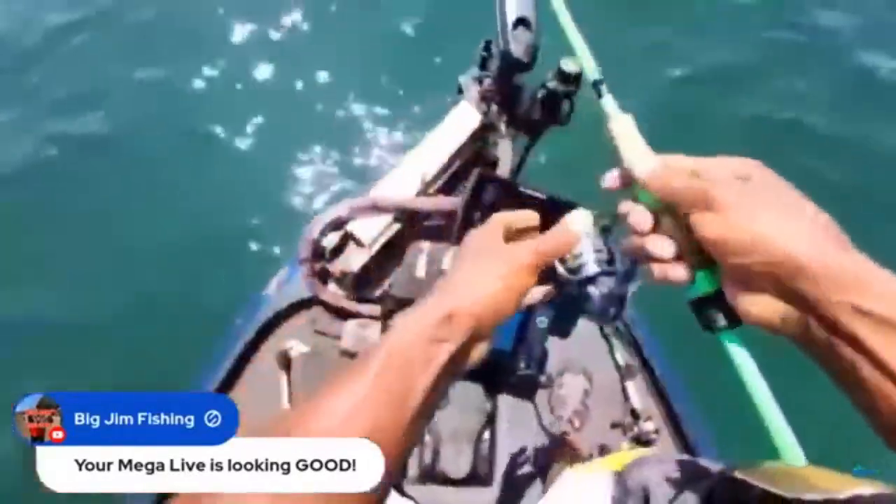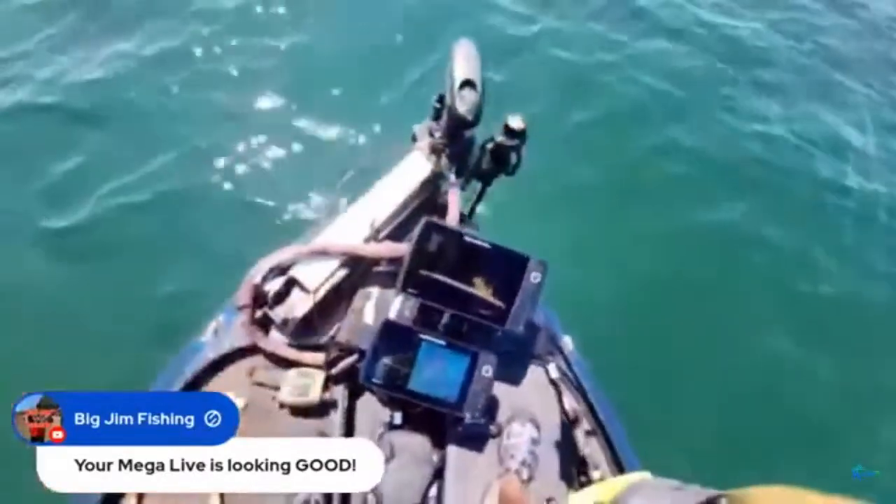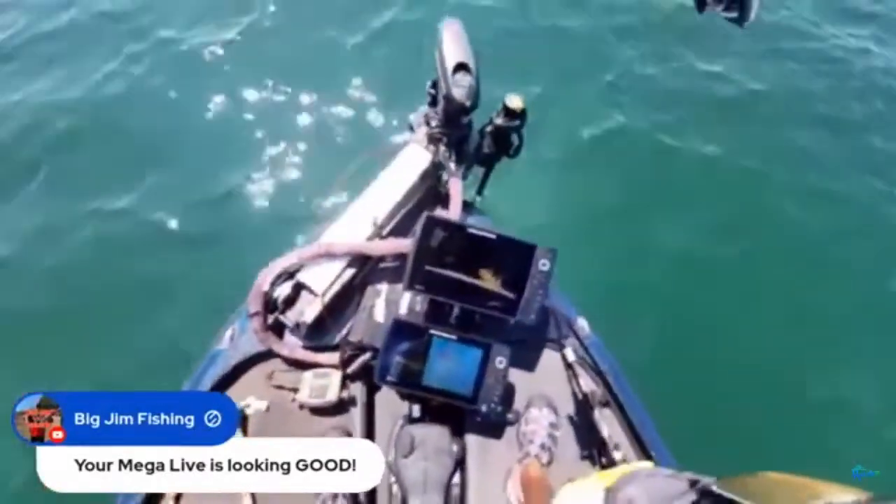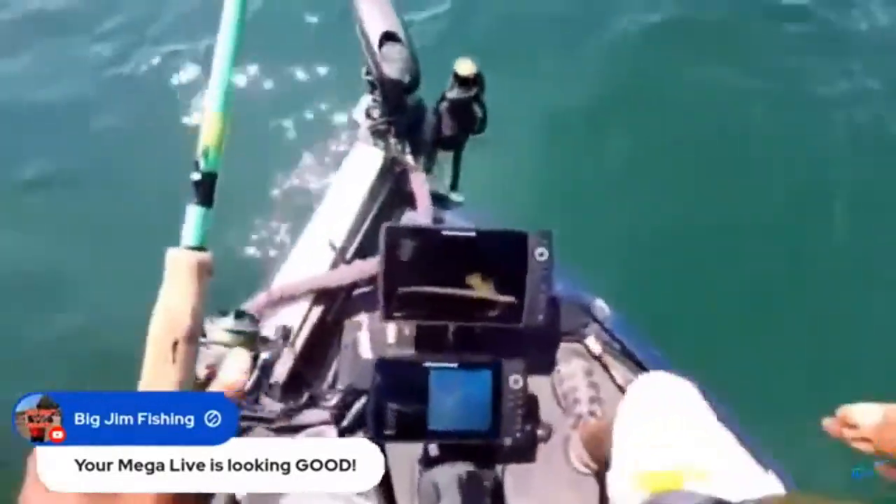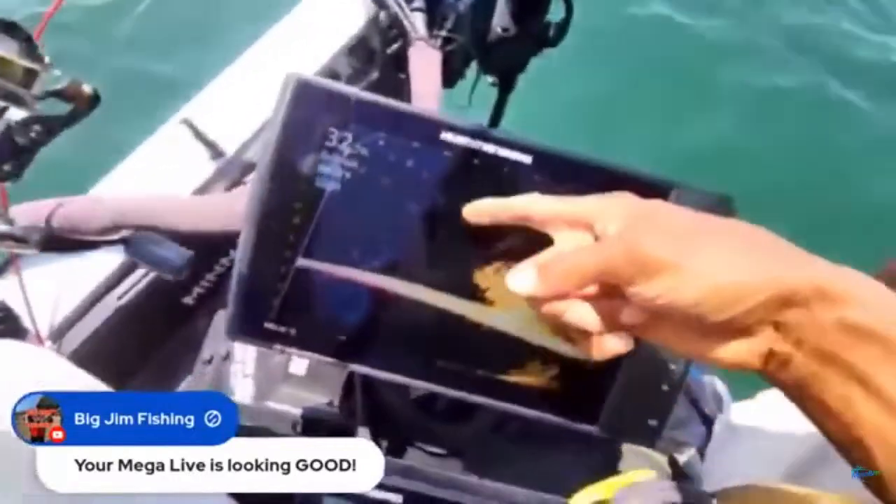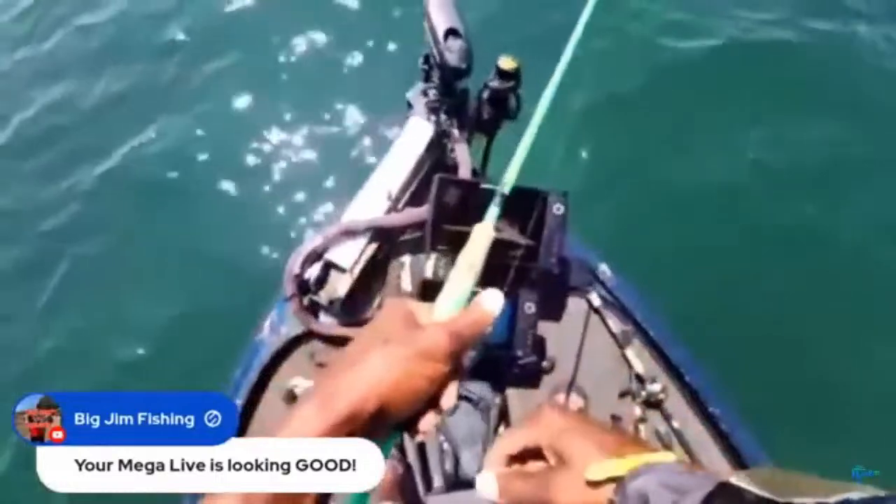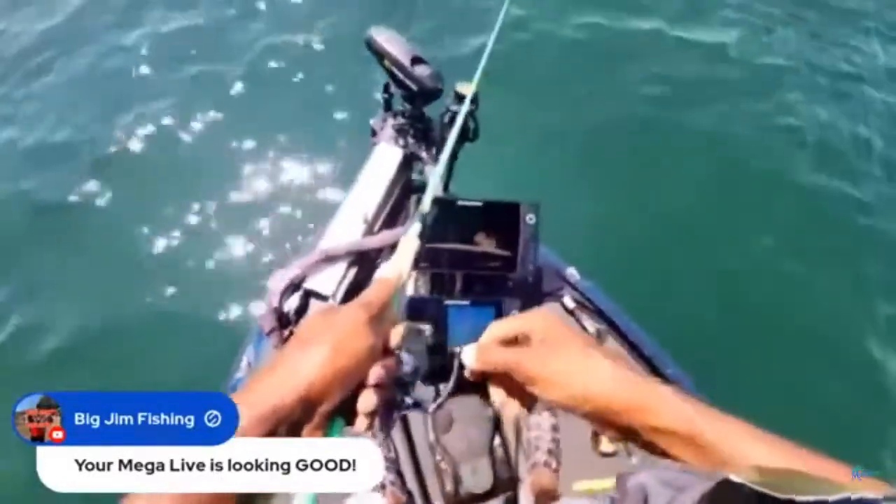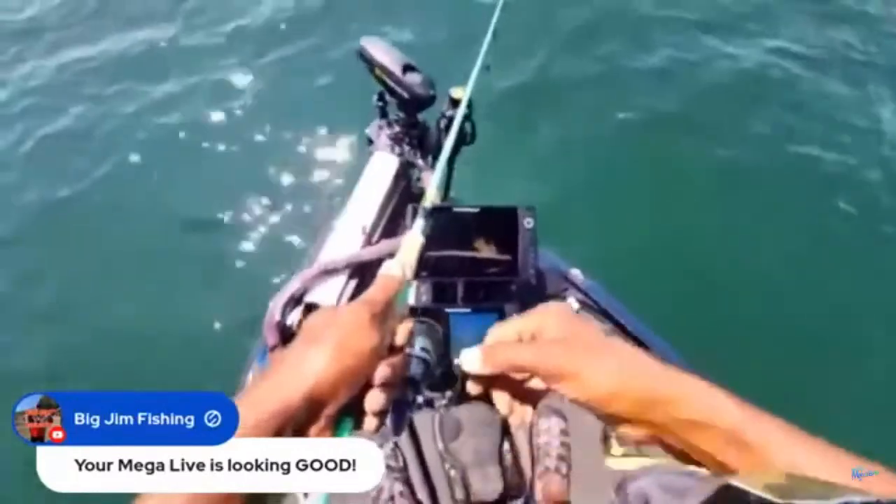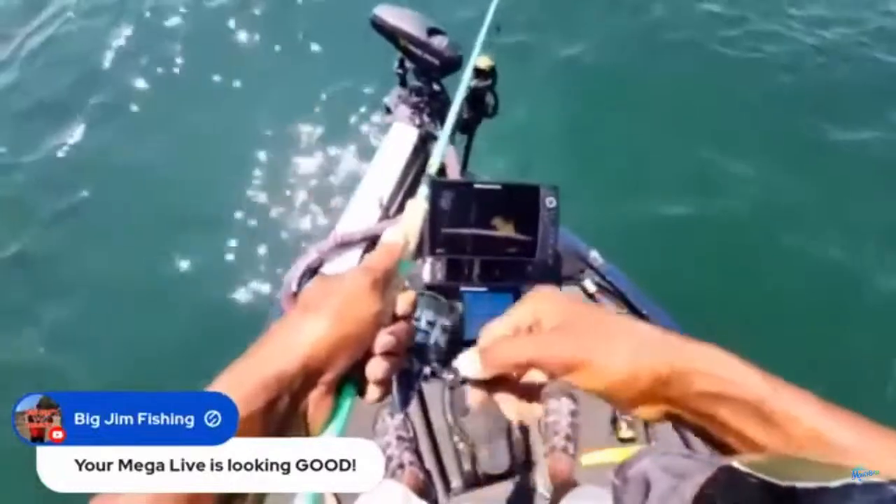All right, so that's what I was thinking was going to happen. They followed it back, but they would not hit it. So now let's see where that cast landed. That may have gone a little farther out. But yeah, so you saw those fish. There was some bait fish there, but no takers. So I'll pull through here one more time, and then we'll take off and head to another spot.